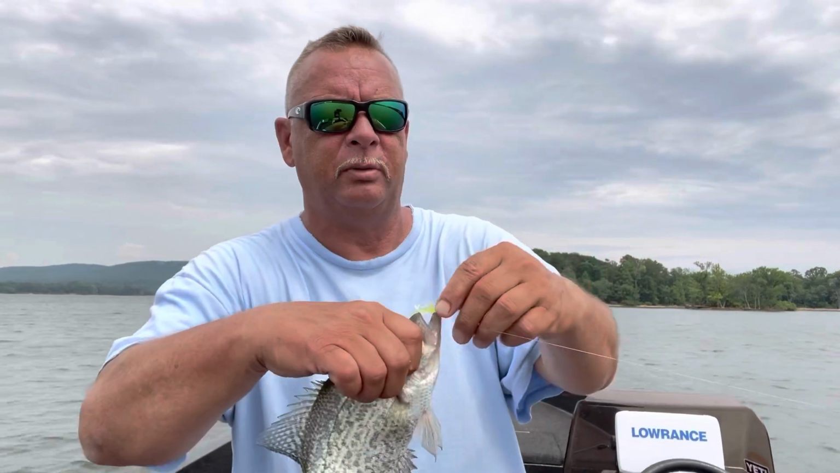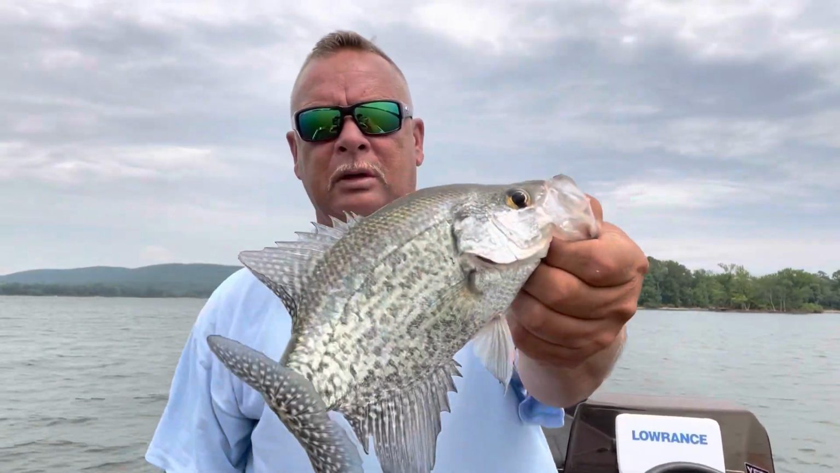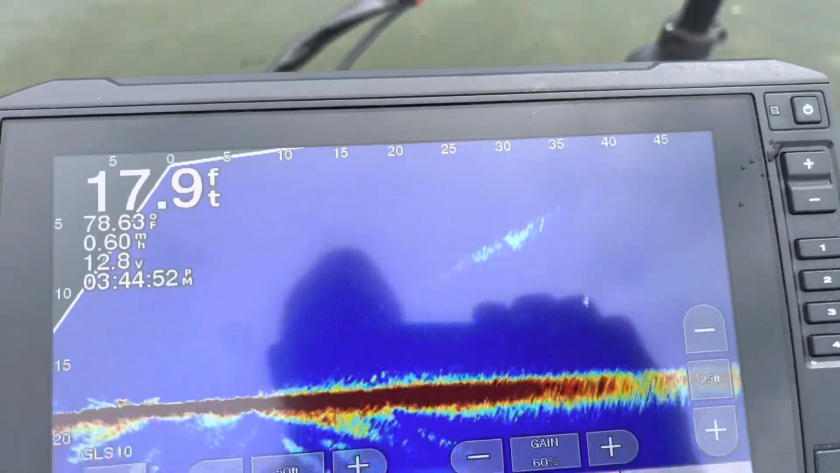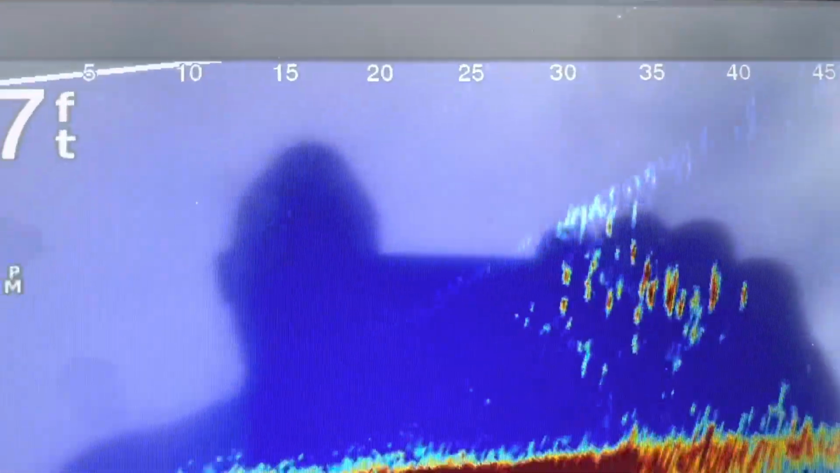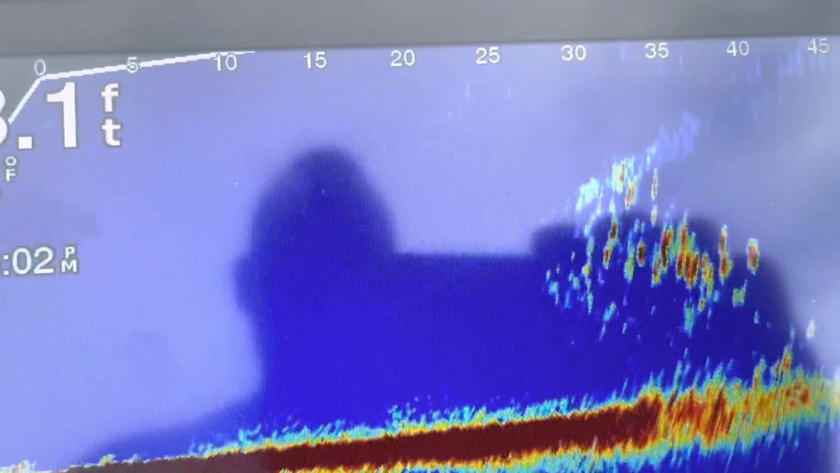Bigger than that. He hit it dropping too. See it hooked in the bottom lip. Not quite an eater. He's a good fish though. We'll let him go. Here's another one. Look at that one. It's lined up like a Christmas tree, y'all. Thunder in the background.